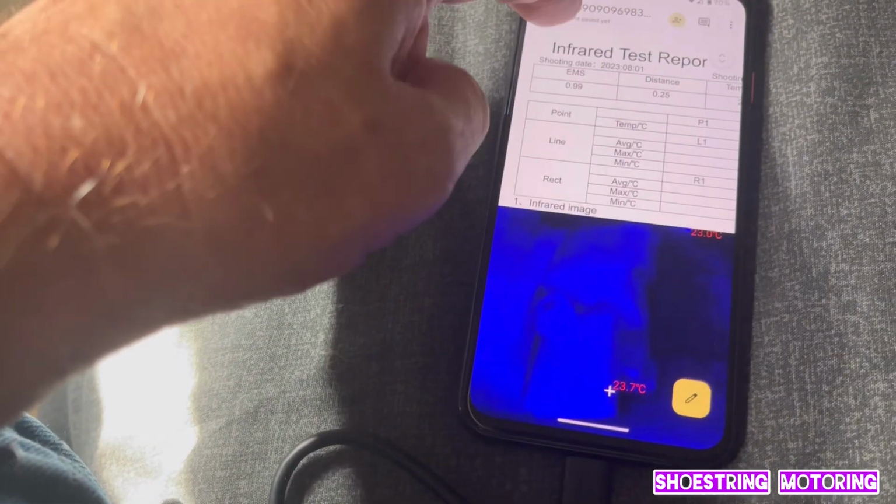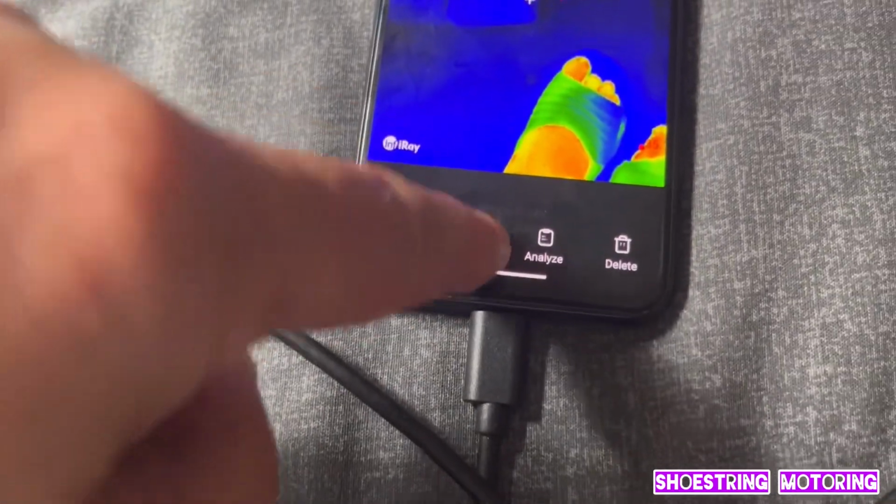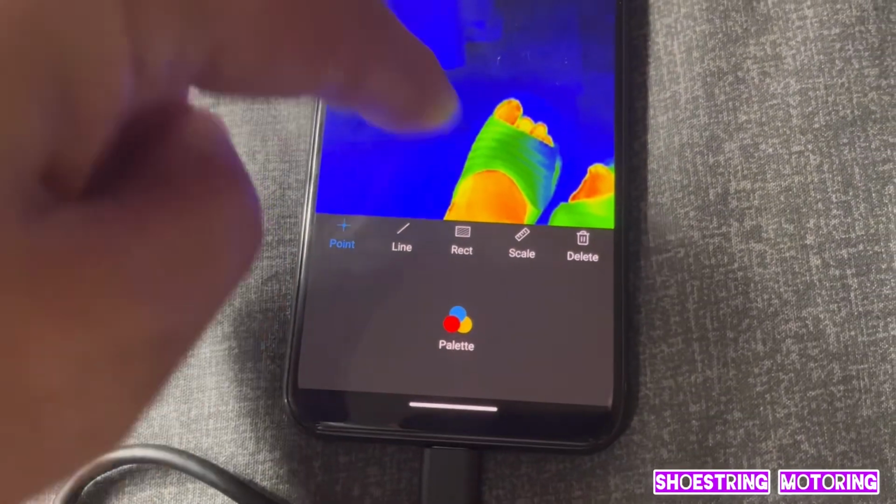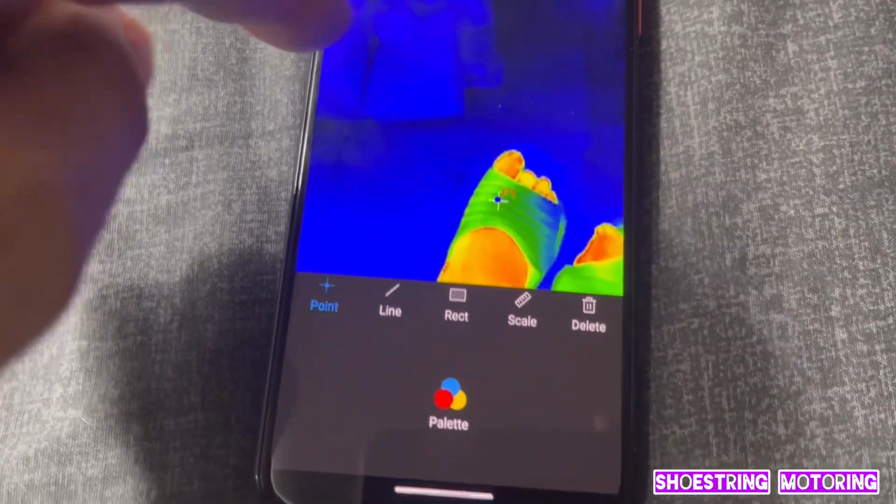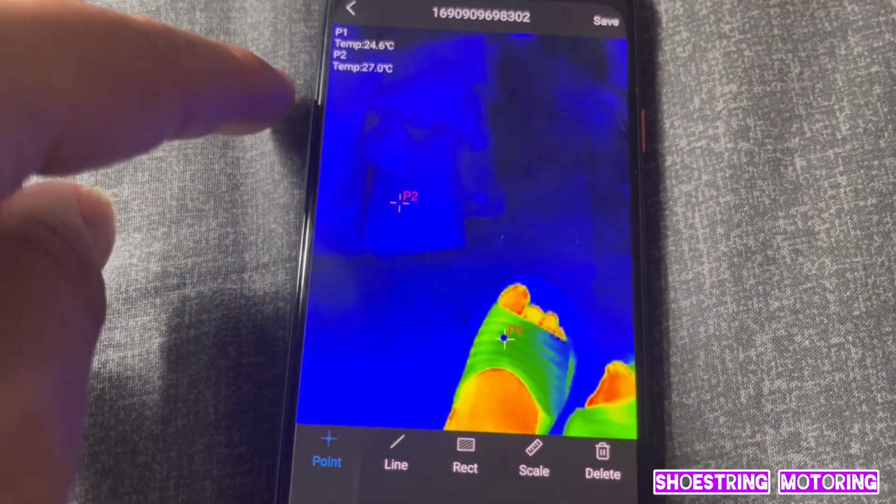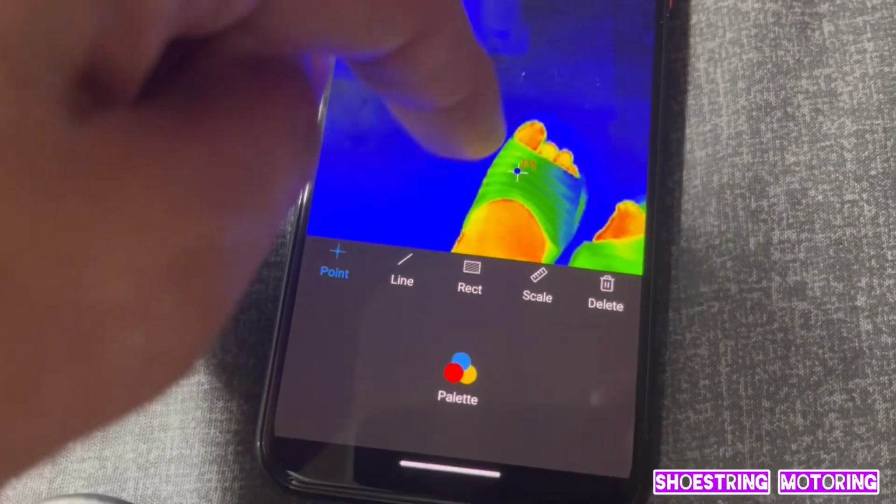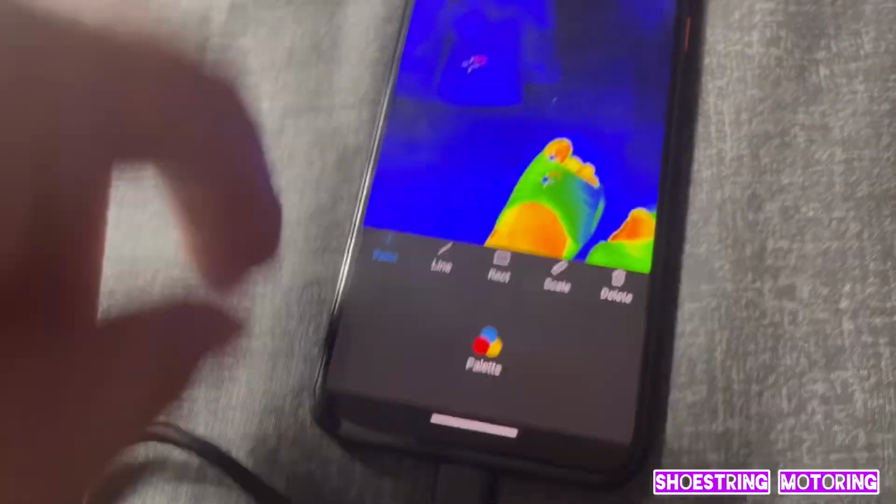There's a few things you can do. Personally, I like using the edit. Because if you use the edit and you pick a point, using the point function, it goes blue. Let's go on the green. 24.6. And then if we go over here, 27. And then, I don't know, the toe there, 24.8.